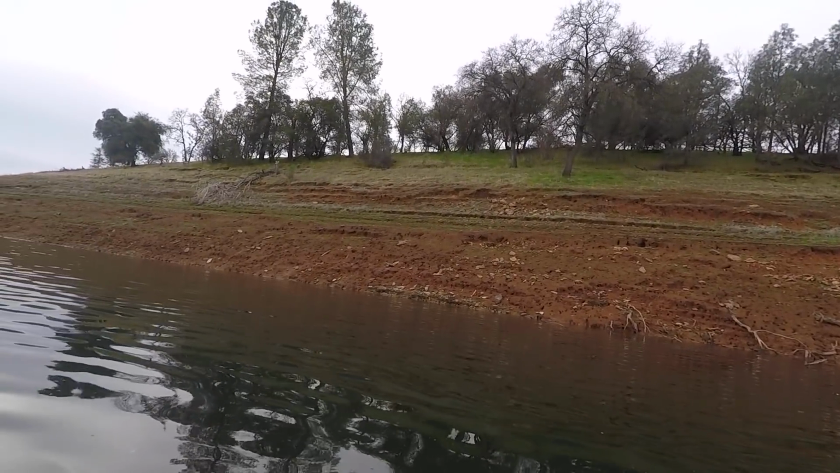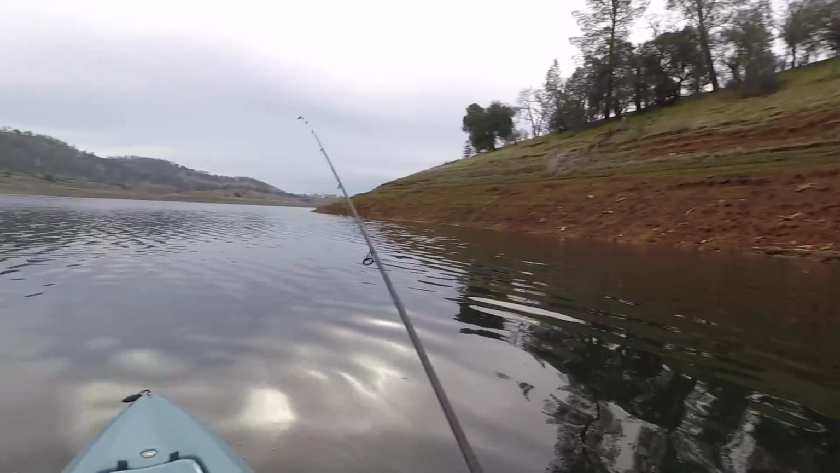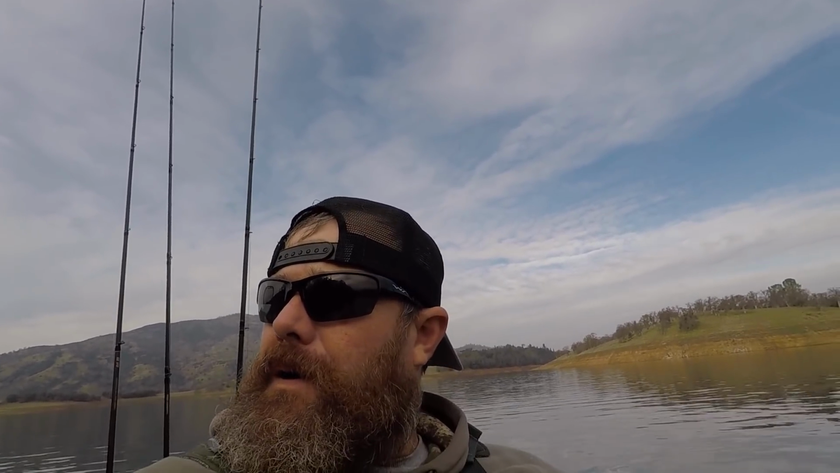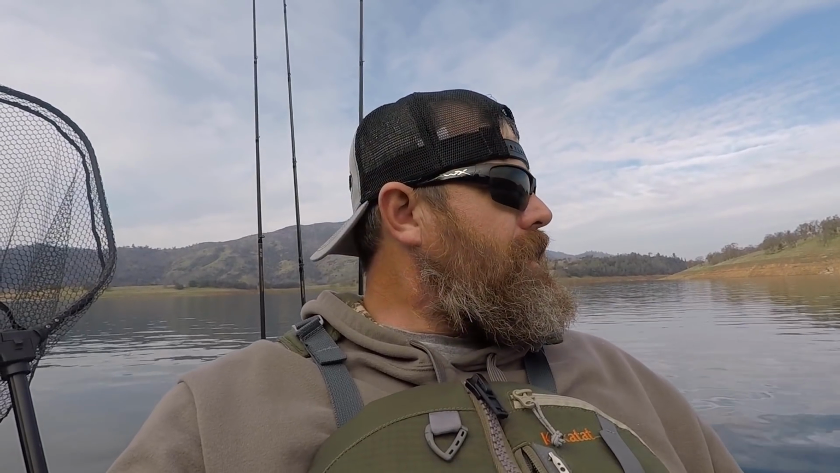There's a deer right up there on the hill. Just kind of made my first cast. So, kind of been searching around, looking on the graph. Throwing the drop shot, I haven't thrown anything else, but really not seeing anything on the graph. Haven't gotten any bites or really feel like I've located any fish. So, I'm just going to keep moving around, covering ground, and might try a couple different things.